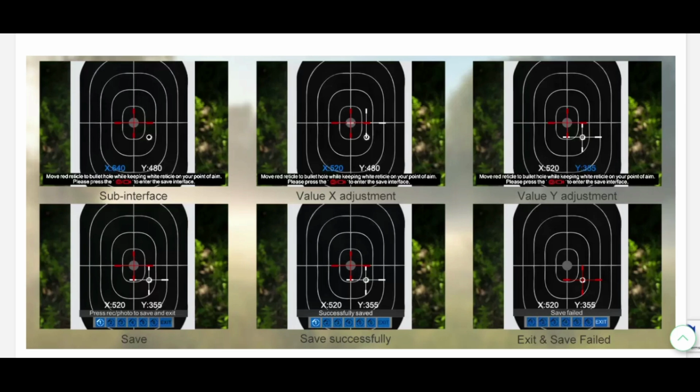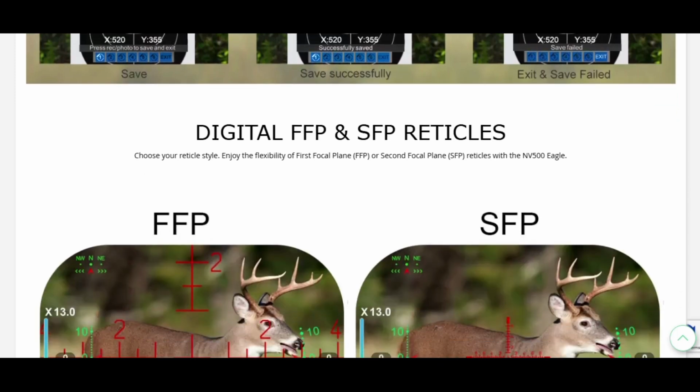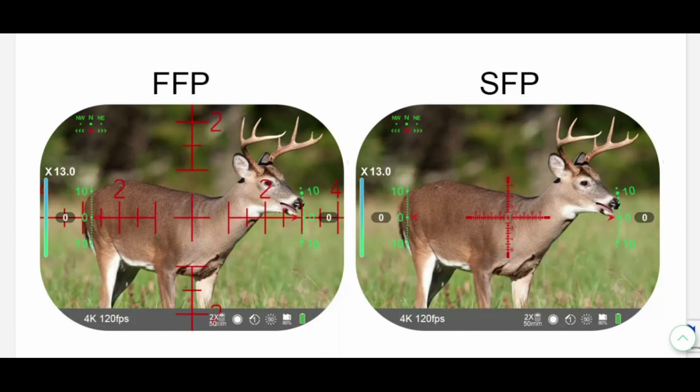So it just allows you to take the shot and then move over to mark where the shot hit within the menu, and then move over to where the zero was, and then it kind of sets it for you. And of course you can fine tune from there if you need to. You can flip back and forth between first focal plane and second focal plane. So first focal plane changes the size of the reticle depending on your level of magnification, so it keeps your measurements true.